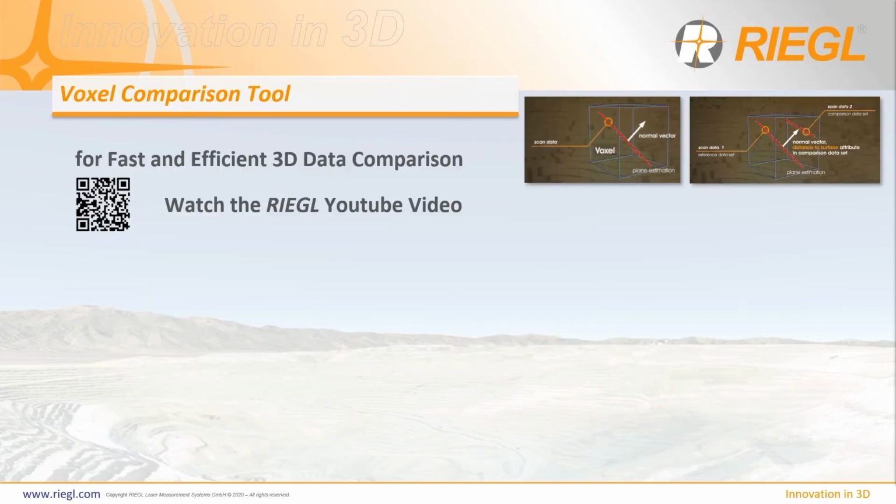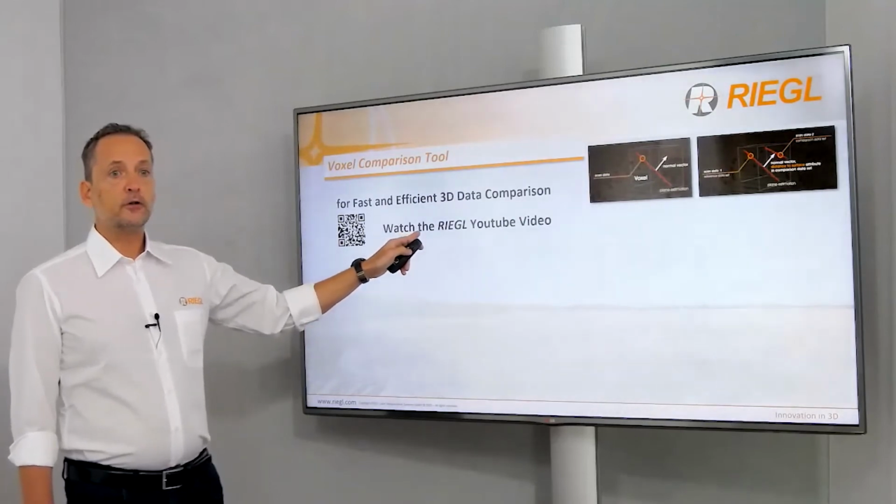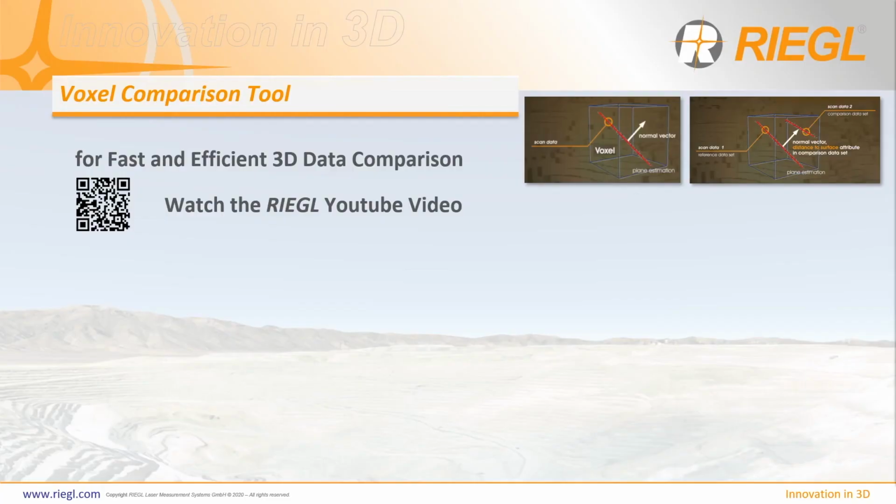Another new mining-related feature of RiSCAN Pro and RiMining is the Voxel Comparison tool, which enables fast and efficient 3D data comparison. For further details, please have a look at our published RIEGL YouTube video. You can also scan this QR code to watch the video.